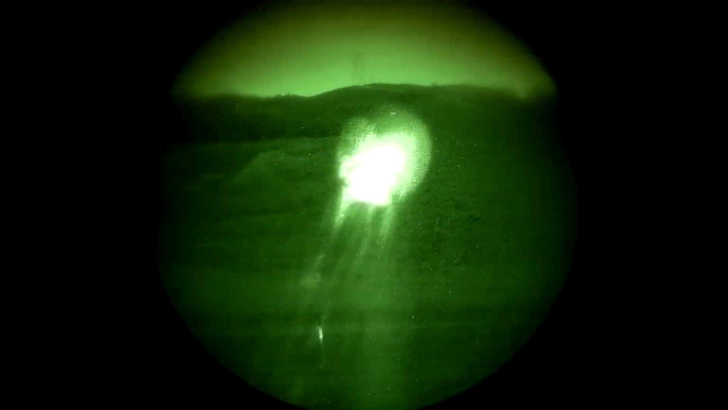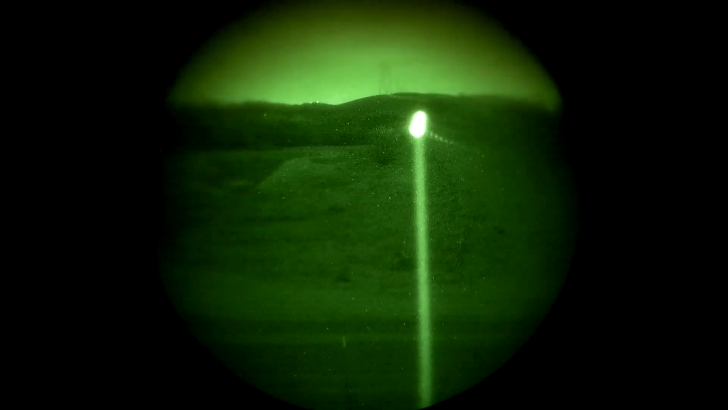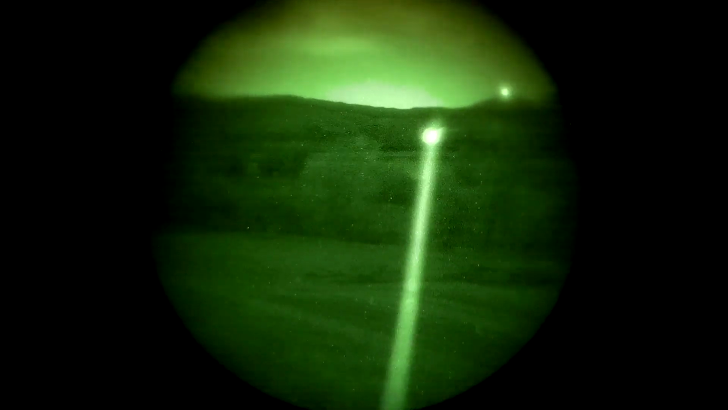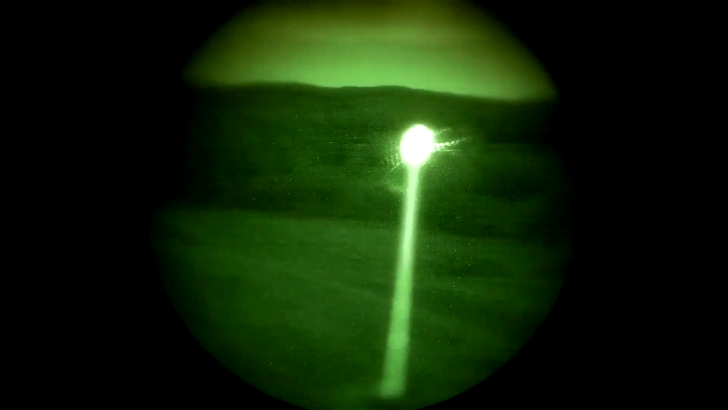Okay, if I widen out the beam, there's a lot of distortion, a lot of artifacts in the image, or the beam. It's just the nature of the lens. Each one is different, so they're not all going to be the same. Some are worse, some are better, but most of them are pretty bad. So that's about 600 yards, 500 yards, 400 yards to that tree line, and 25 yards.